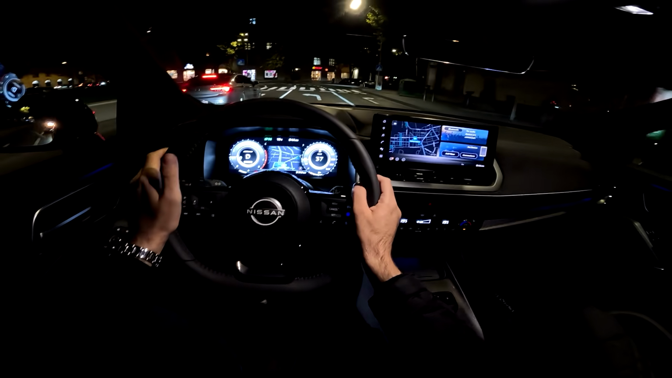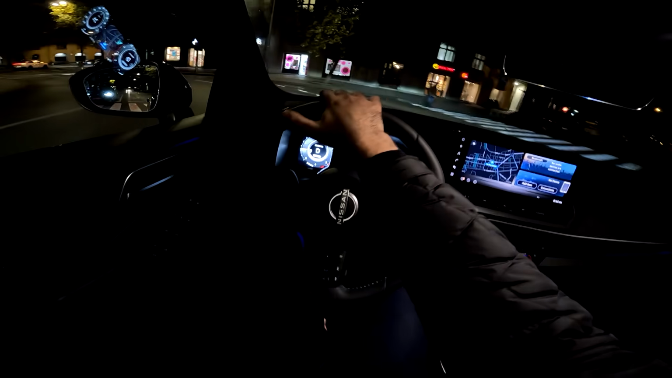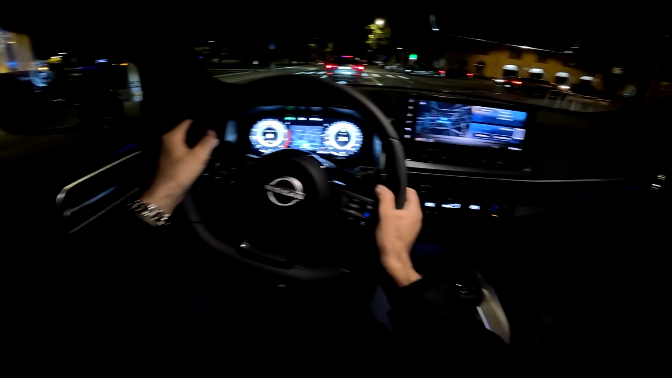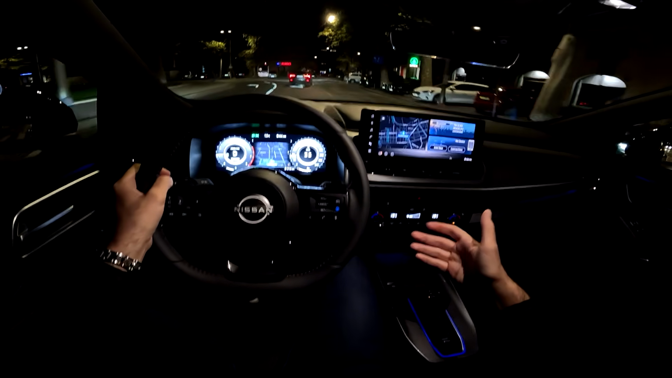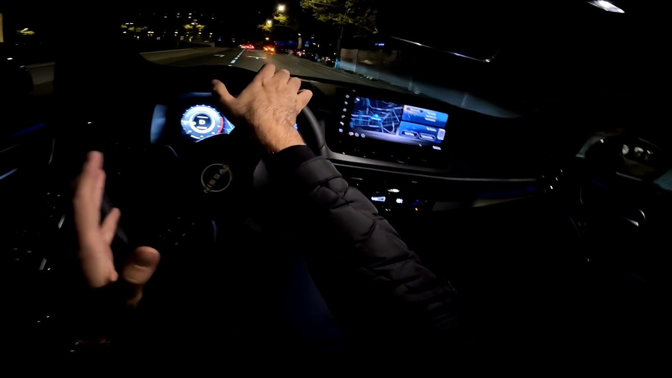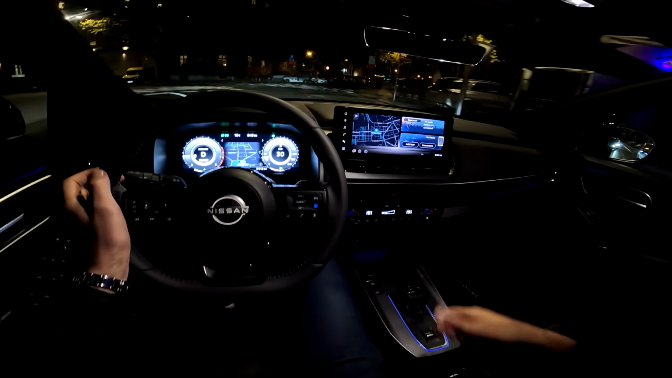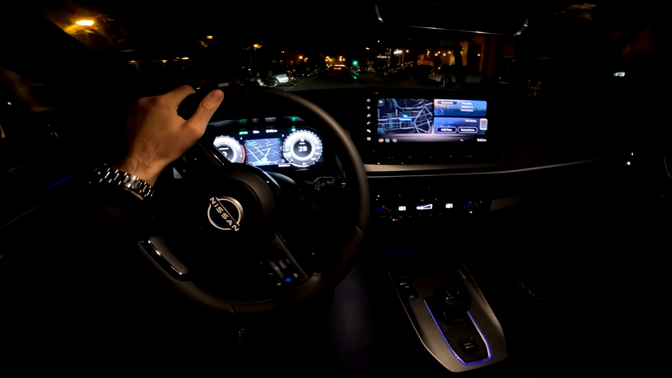But here you have the custom mode, and you can just activate it. By the way, I need to change the lane. So you just activate this custom mode, which you can preset, and then you can set all the details that you want. In this case, we will not have the beeping sound, the speed warning, and you can also adjust the other systems as well.